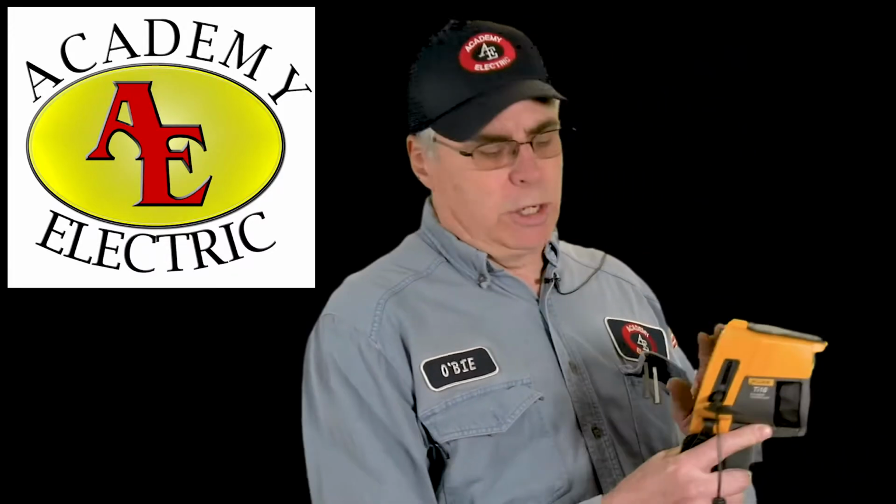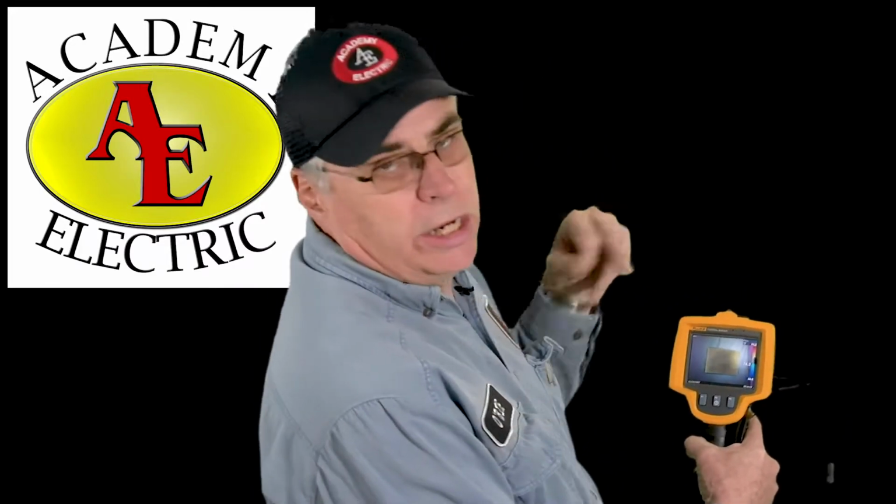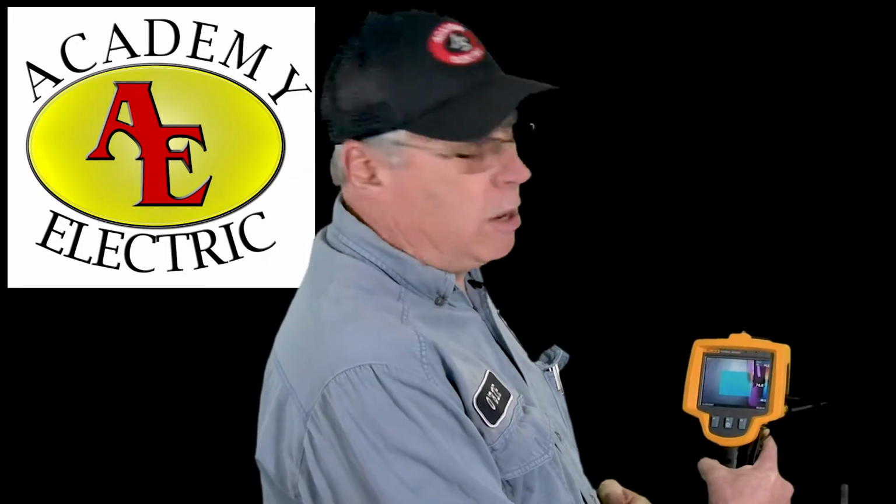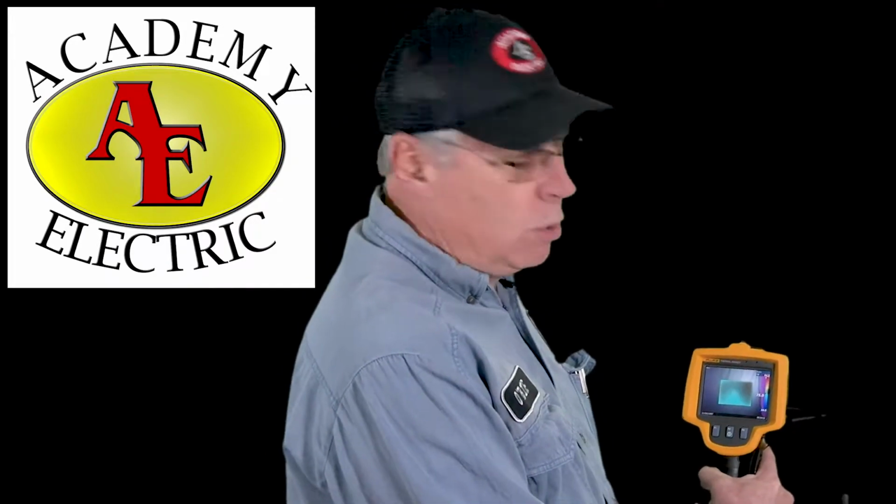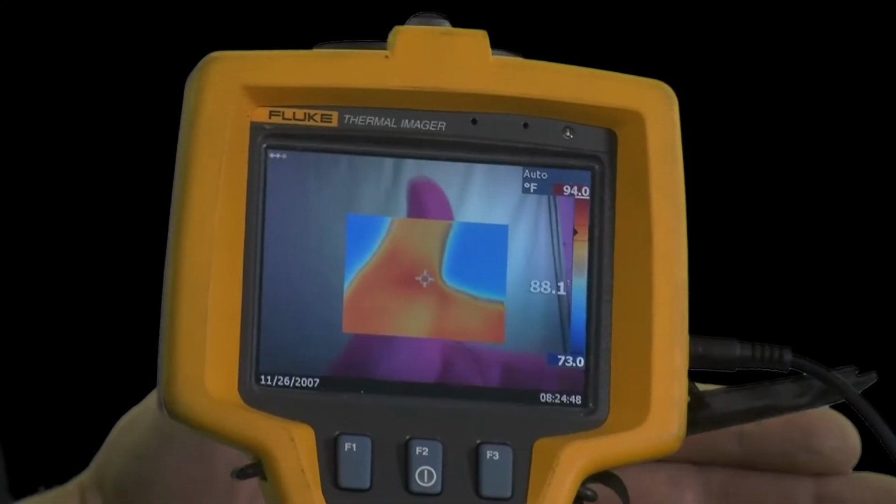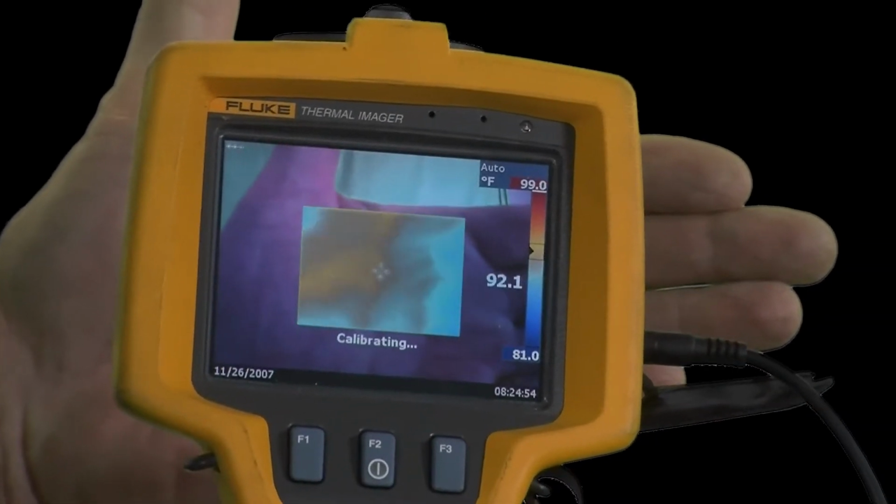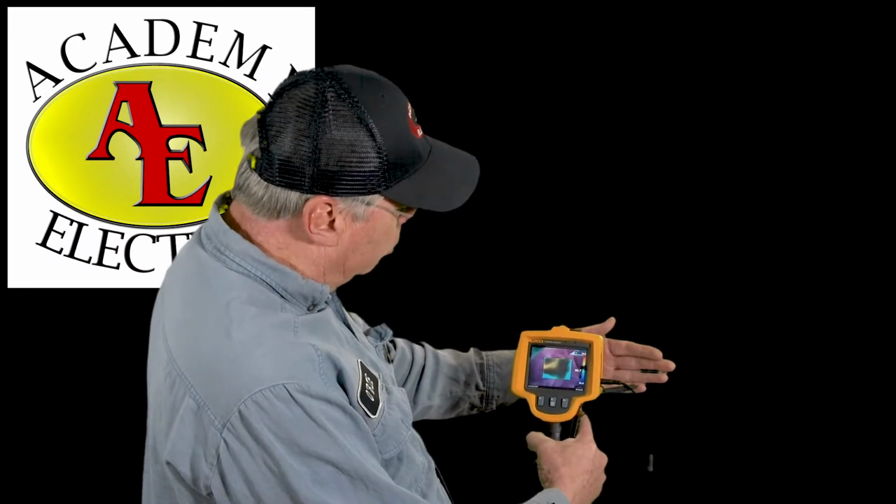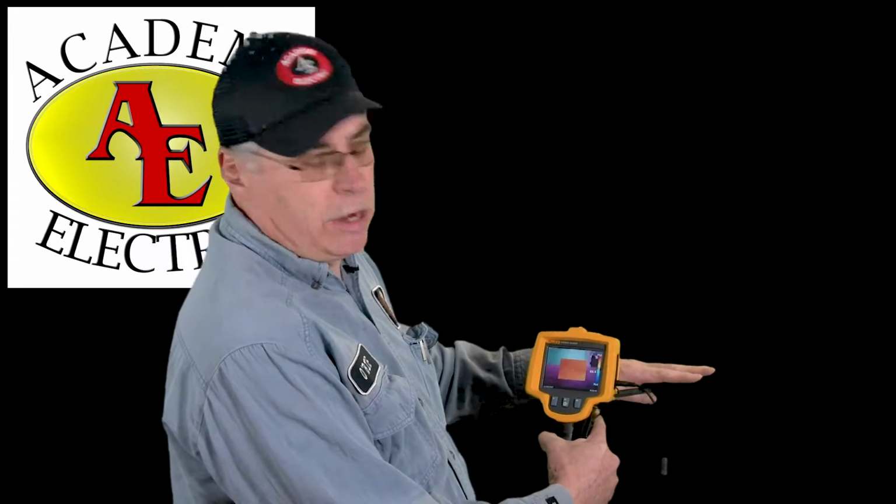So what happens is, I'm going to show you here, as we turn the camera around so you can see, on the side is a temperature range. So depending upon the colors that come up in the middle, that's how we know where the temperature's going. Real simple, I'm going to show you by putting my hand in front of this camera what happens. So when I bring my hand up, you can see now that there's a temperature difference, and the top of the screen on the right, the bar, shows you that, it's 98, 99 degrees, and the side is right there, it's 91 and a half, 92 degrees.